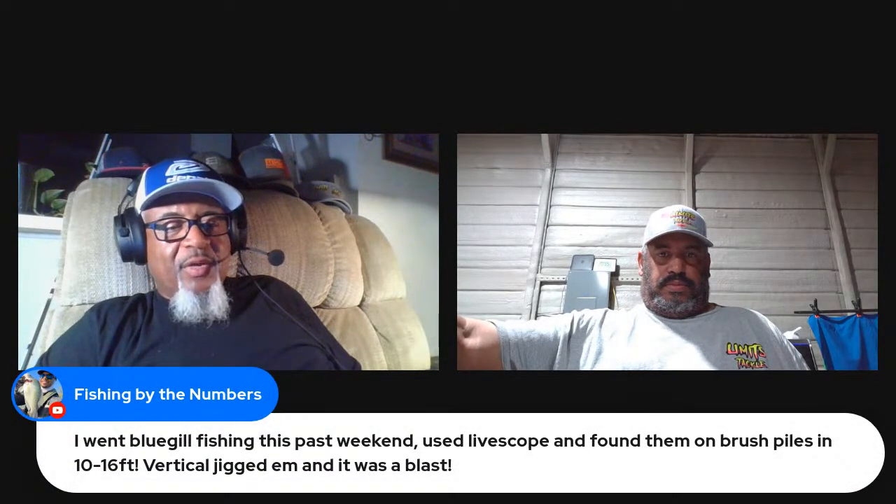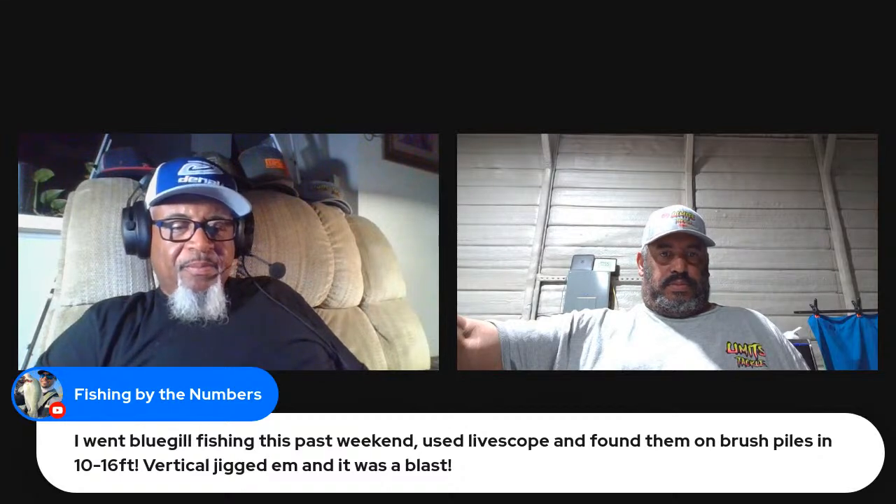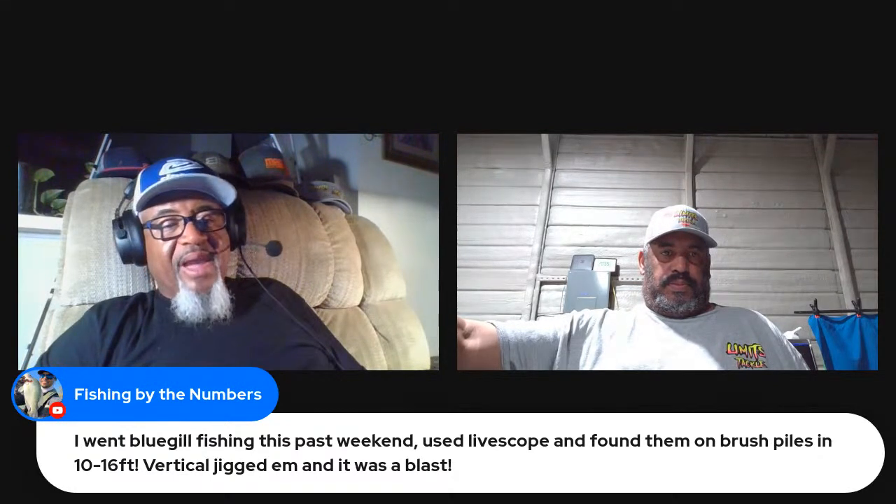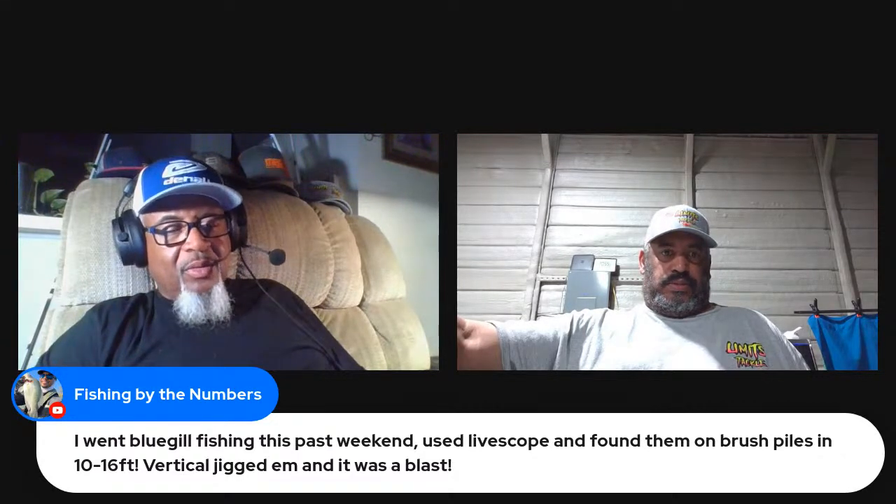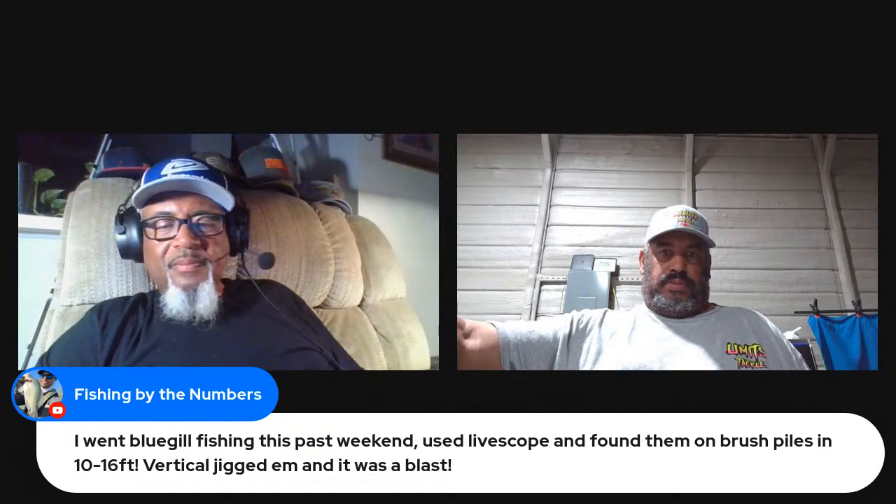Fish by the Number says I went bluegill fishing this past weekend, used Livescope and found them on brush piles in 10 to 16 feet. Vertical jigged them, and it was a blast. Oh, I'll tell you what, man. If you go to Conroe, you've got to fight to find a brush pile that's not plumb stacked with bluegill. I mean, everybody in Houston needs to go to Conroe and catch them a cooler full of bluegill. That lake is plumb stacked with bluegill.